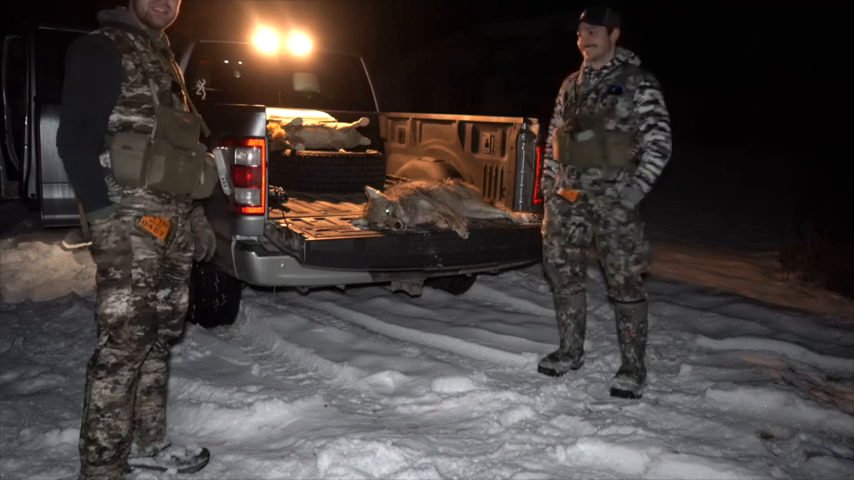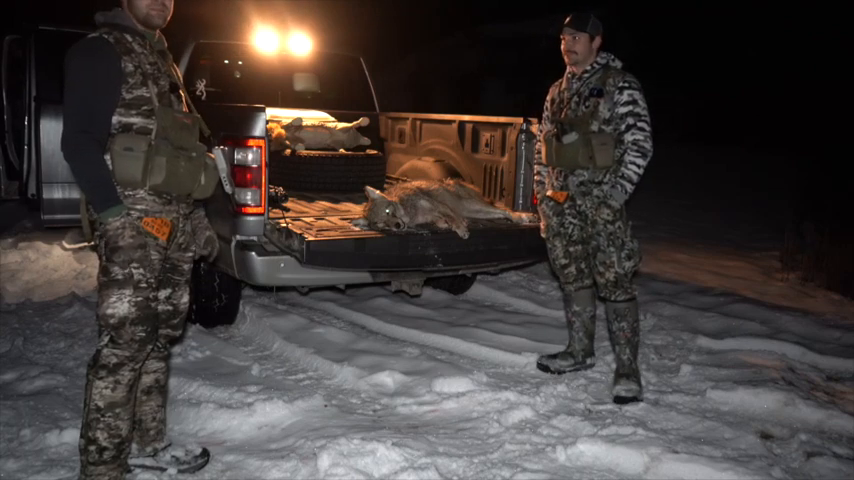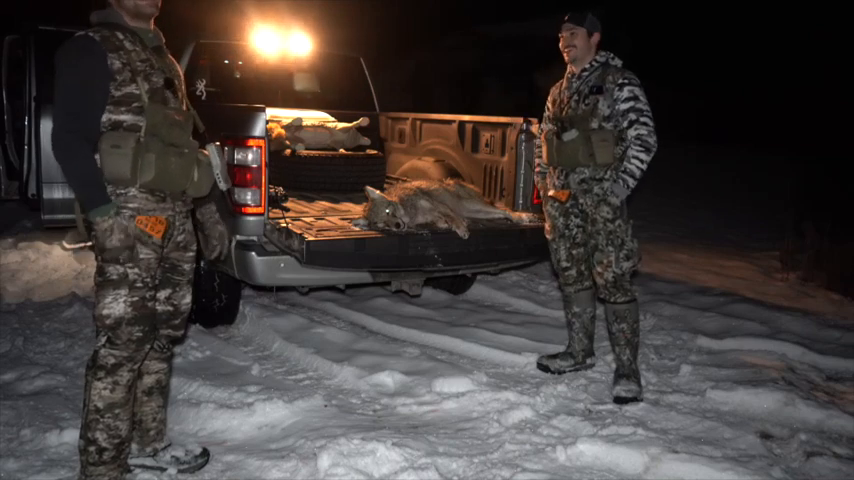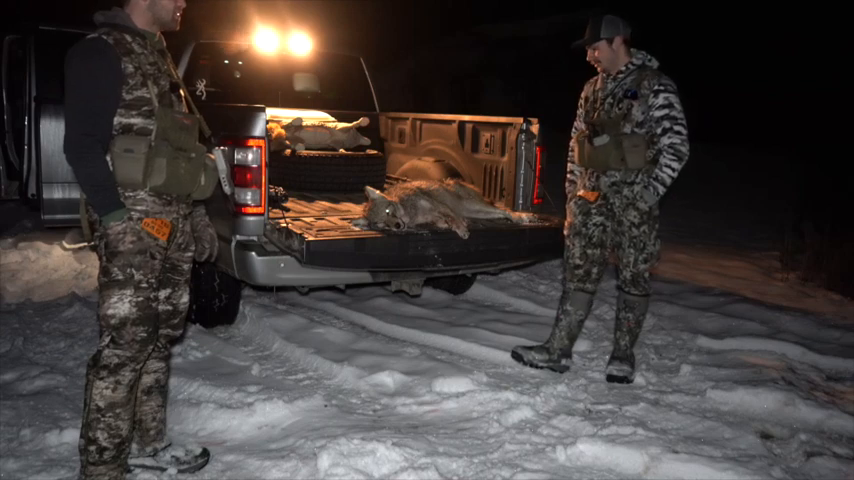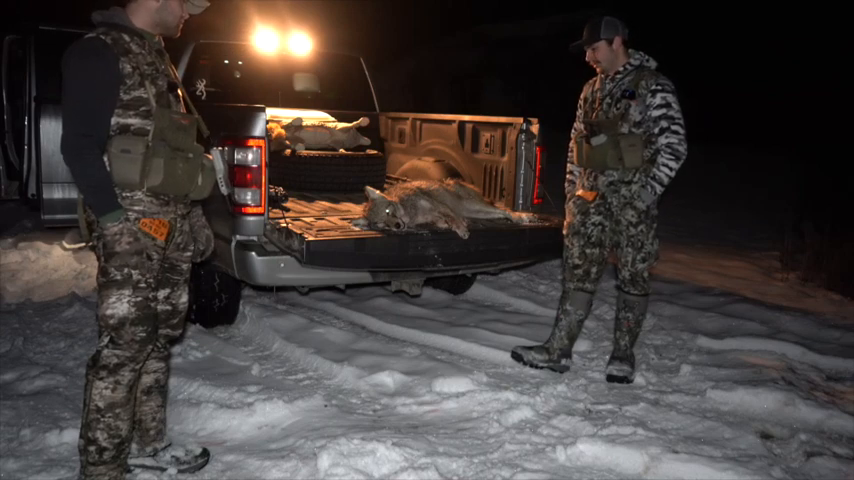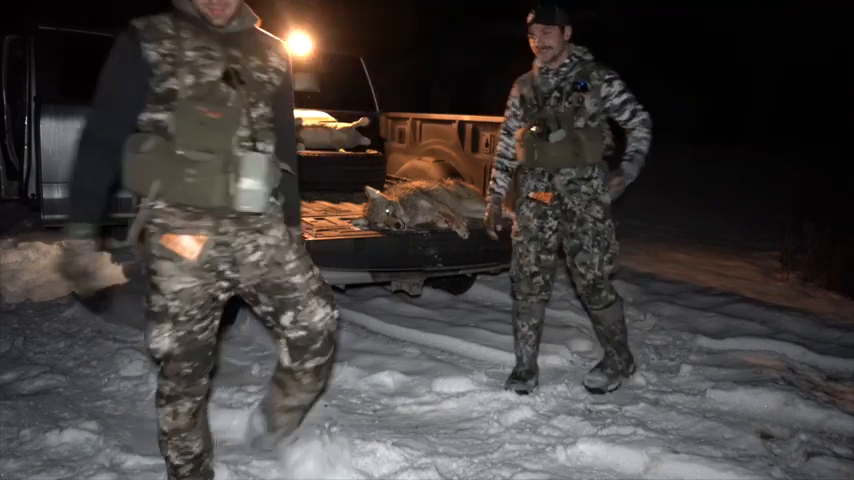So we shot. One went down. The other one kind of ran off a little bit. Someone had a jerky shot. Me. But we'll take that for the start of the night. Not even our first stand, and we already got a coyote in the bed, so it's a good start. We said 4. Let's go get them.